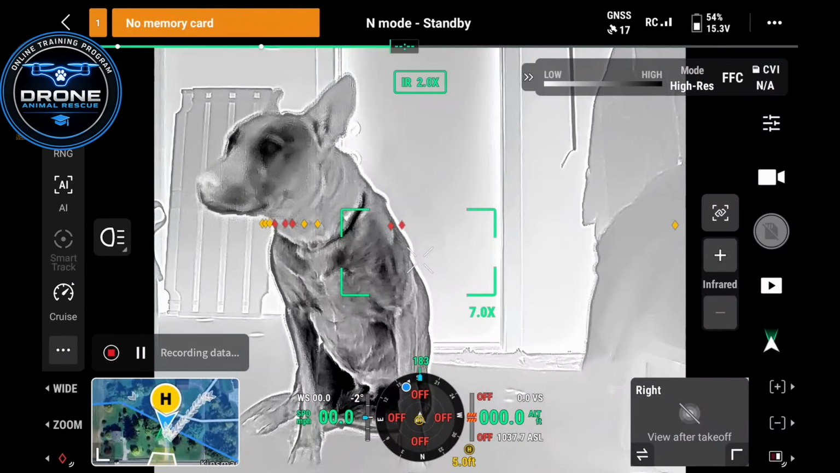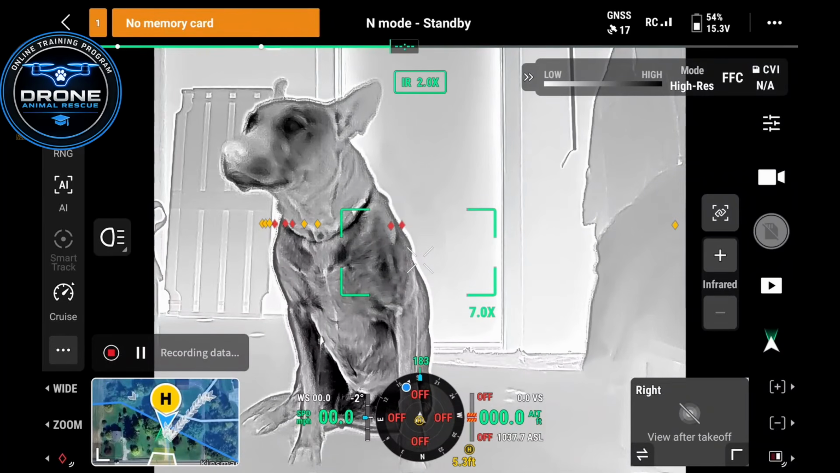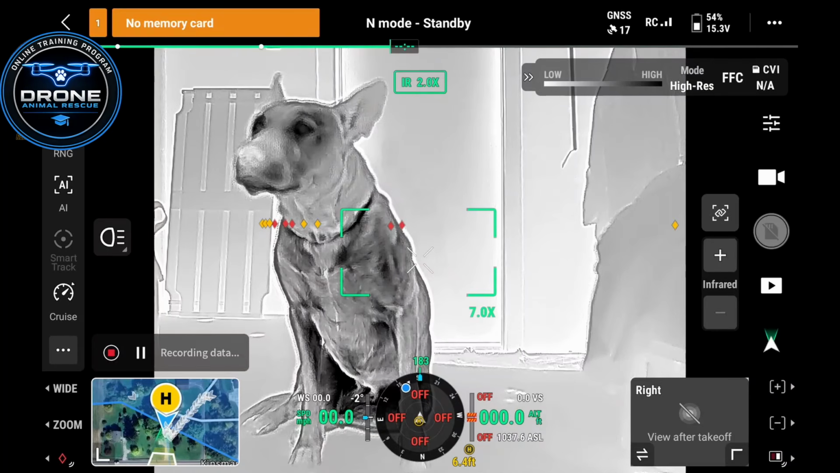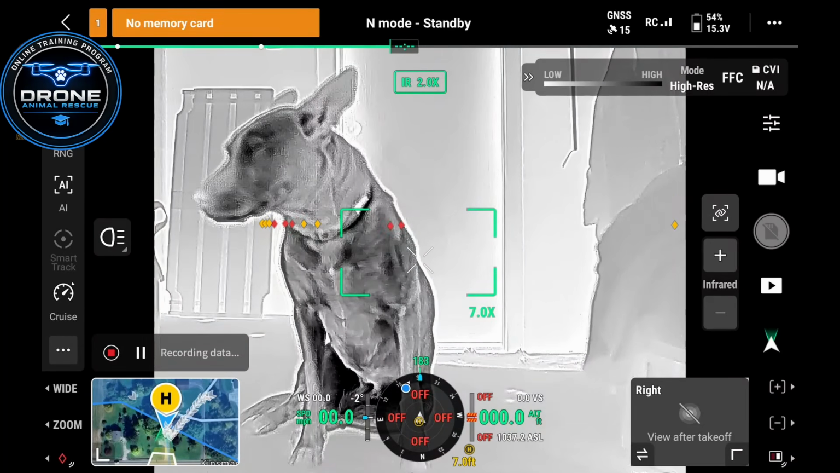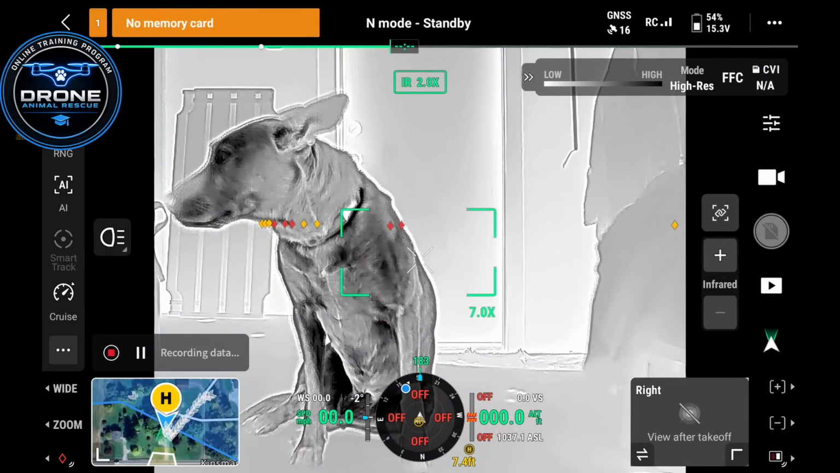Okay, next we're going to be going over some camera settings. We're going to do this inside. The wind is just ridiculously too high. I have high winds a lot of the times right by my place here, but we got Greta here. Hopefully she sits there long enough.